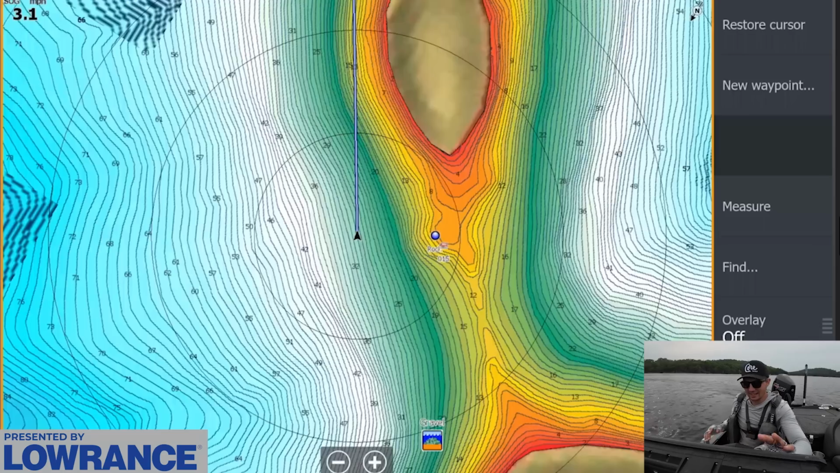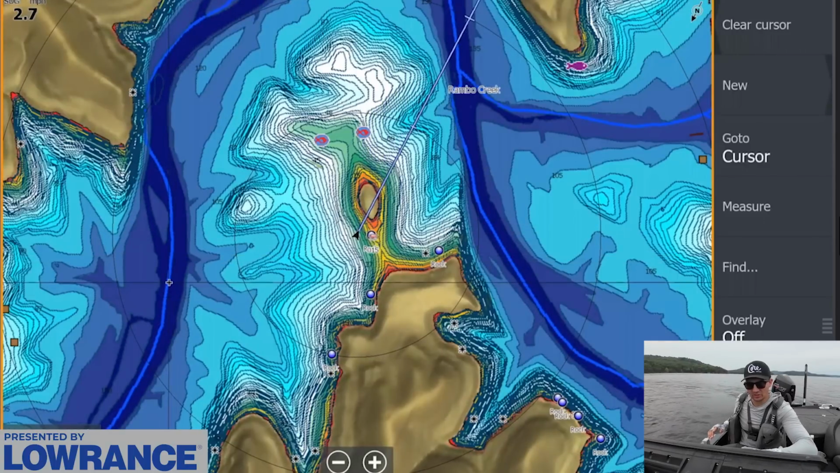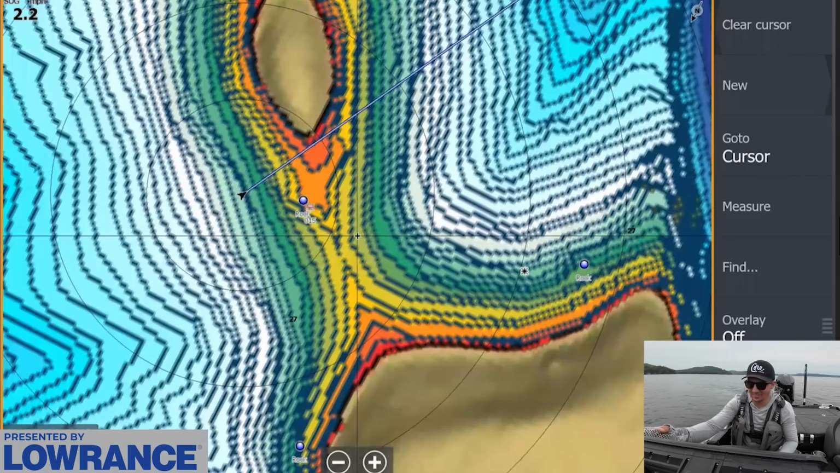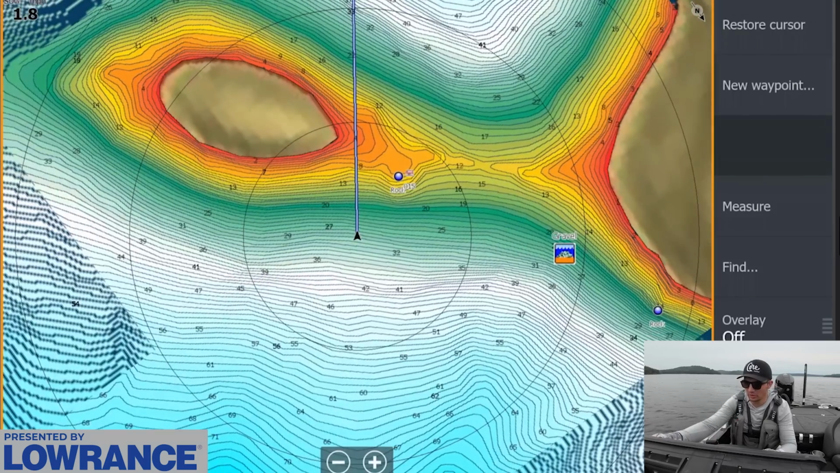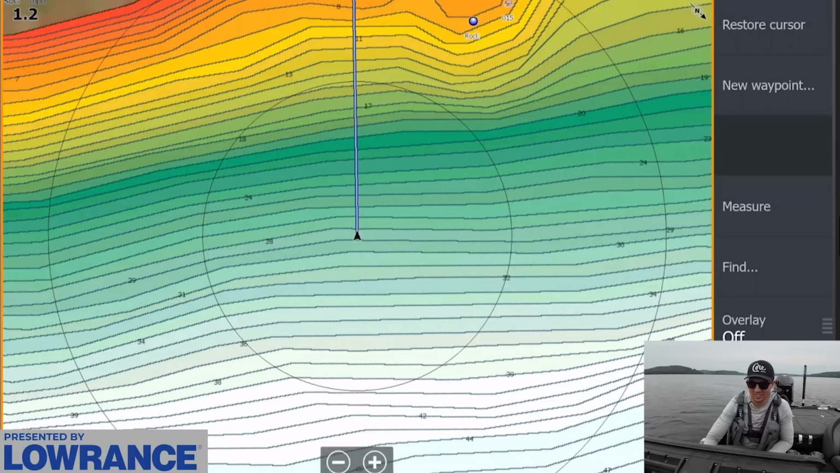That current, again, is pushing right now through this channel, across here, and then into this channel. So it's pushing across. Oh, this is so cool. Exactly what we're looking for. Let's make sure we don't get too close up on this thing, and we should be good to go. Yeah, we're still good. Let's catch some fish here.